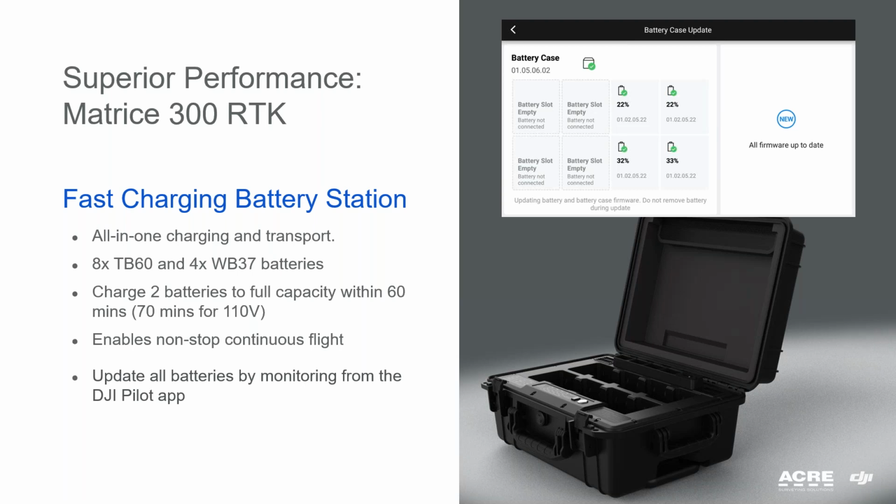Thanks to this quick charge and the increased autonomy of the Matrice 300 RTK, we can say that it allows continuous flight. In addition, we can update firmware to all batteries at the same time connected to the charger.